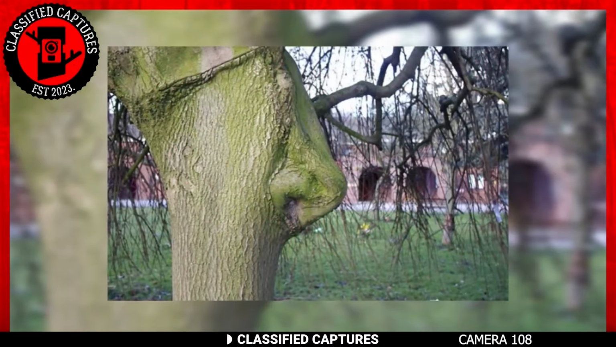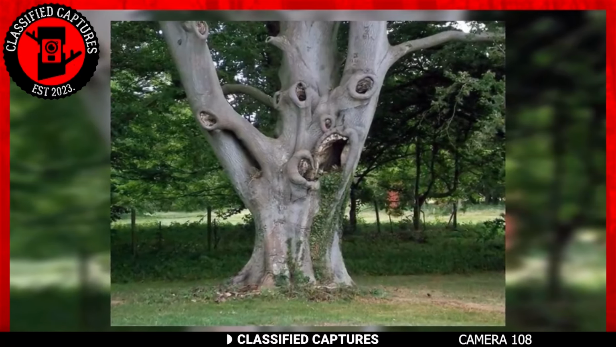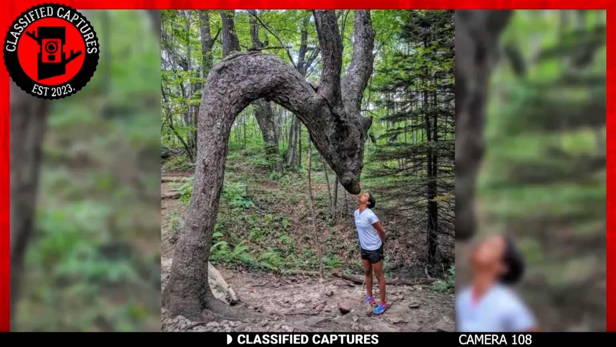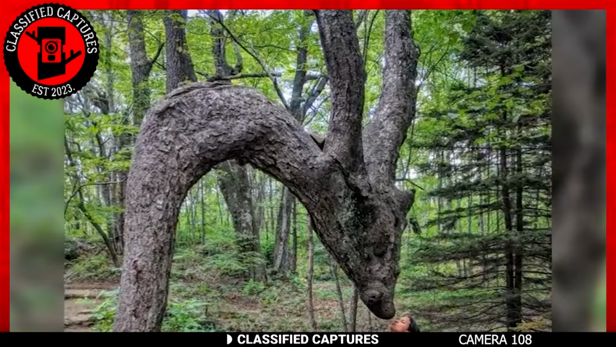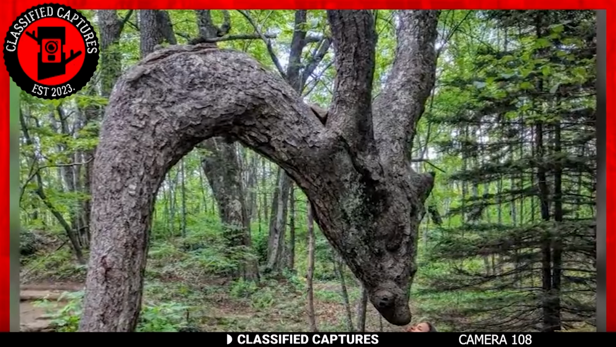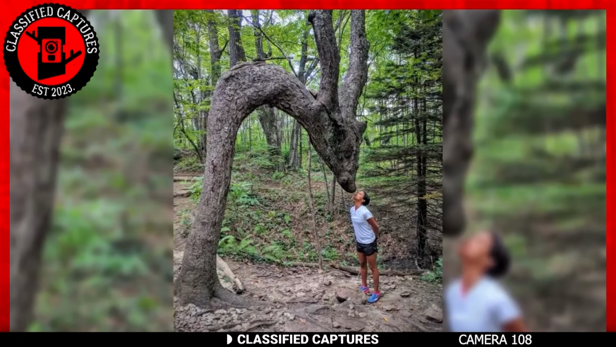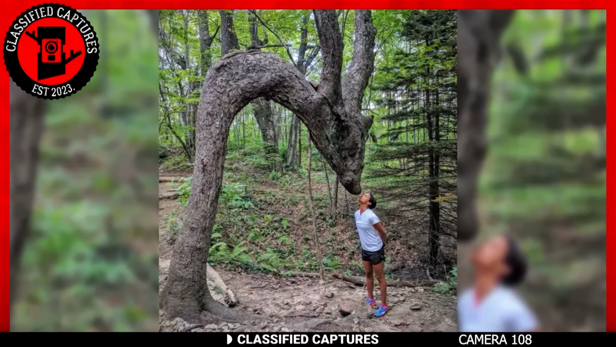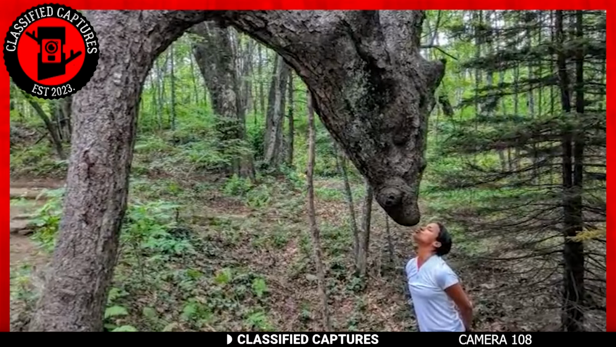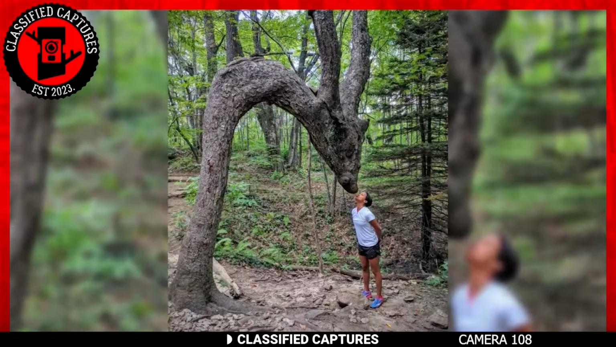We've had weird trees in today's episode, but this next one is my favorite, and once you see it, you'll understand. As you can see, this tree doesn't look grotesque, nor does it look scary. Instead, it looks like one of my favorite mythological creatures of all time, a dragon. And what's more, you can actually try to kiss it. But how could a tree take the shape of a dragon? And no, this isn't a case of pareidolia, at least not for me.